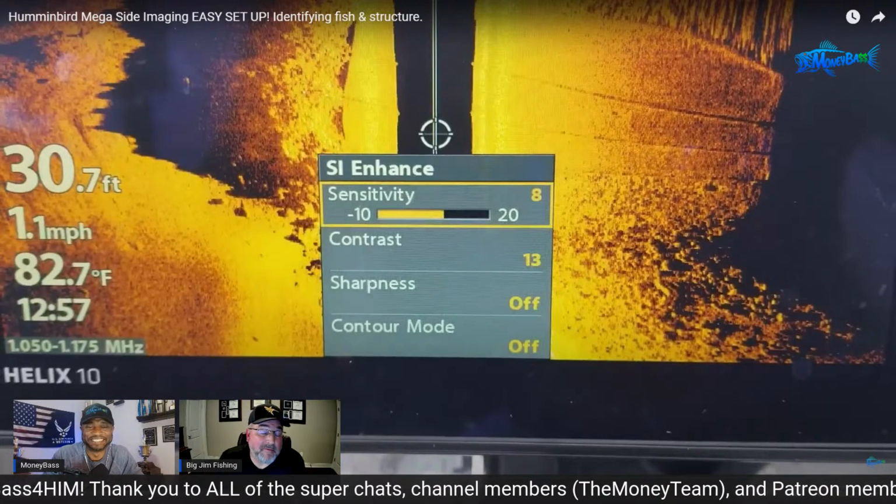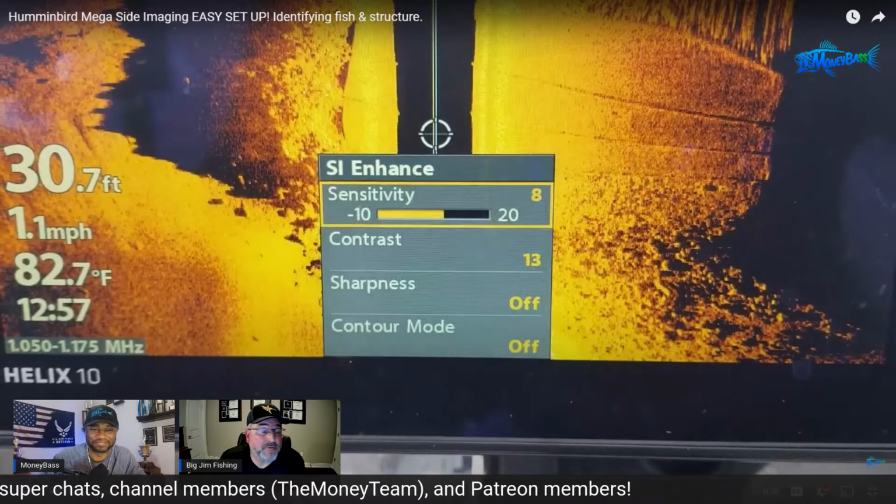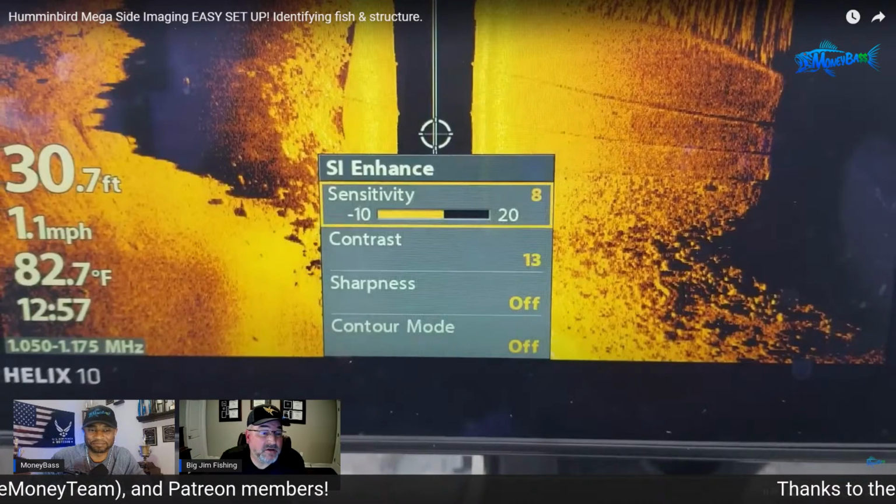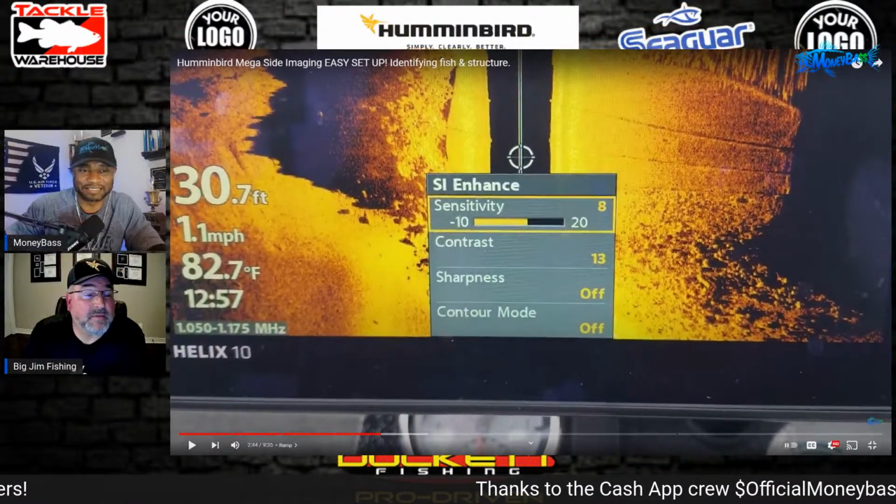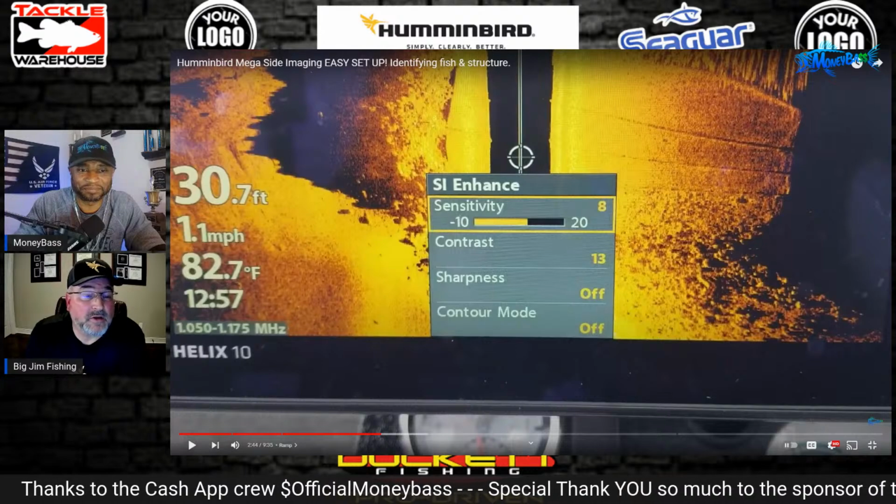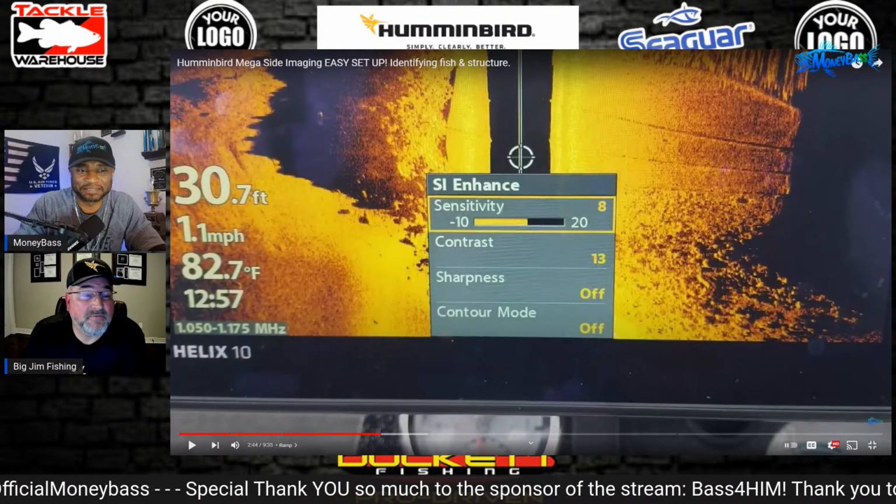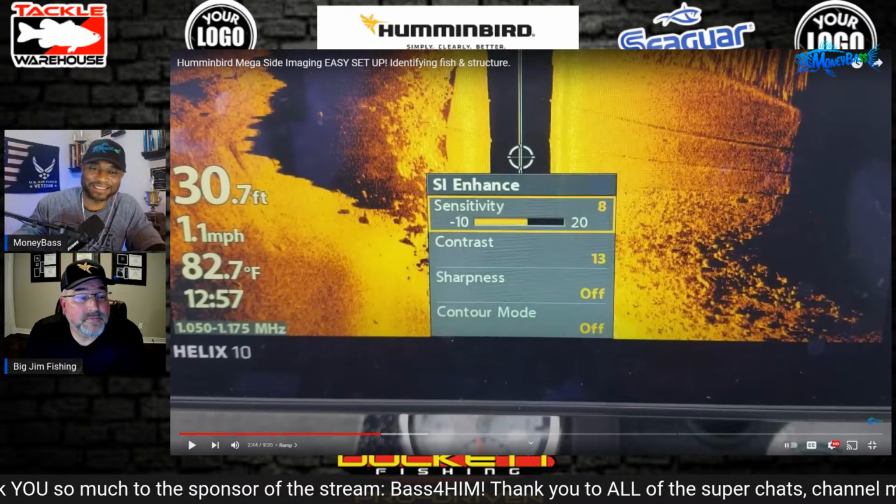Okay. Well, I can tell you the first thing I'm going to do is throw a shaky head off the end of that boat ramp. Probably red bug or green pumpkin. All right. Being that it's 30 feet deep, that's what I'm wanting to get down to. Maybe a 1/4 ounce or 3/8 ounce head. All right. And that would be the very first cast I would make on that spot. Gotcha. All right.